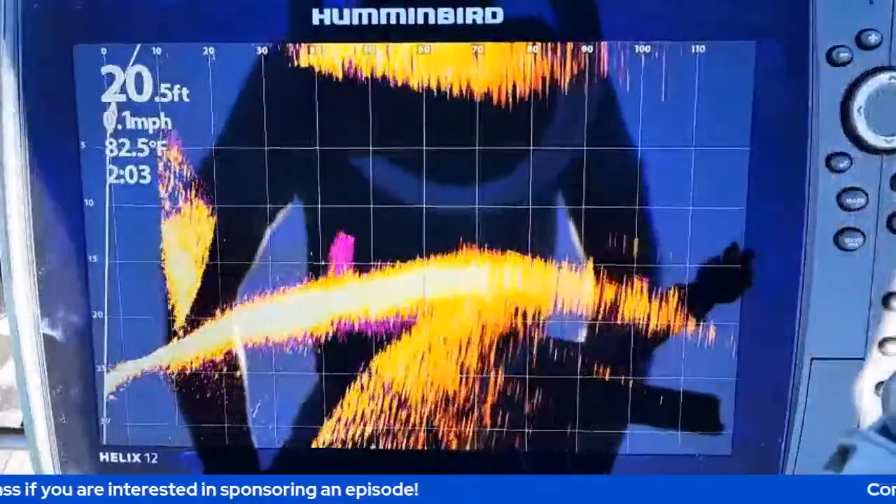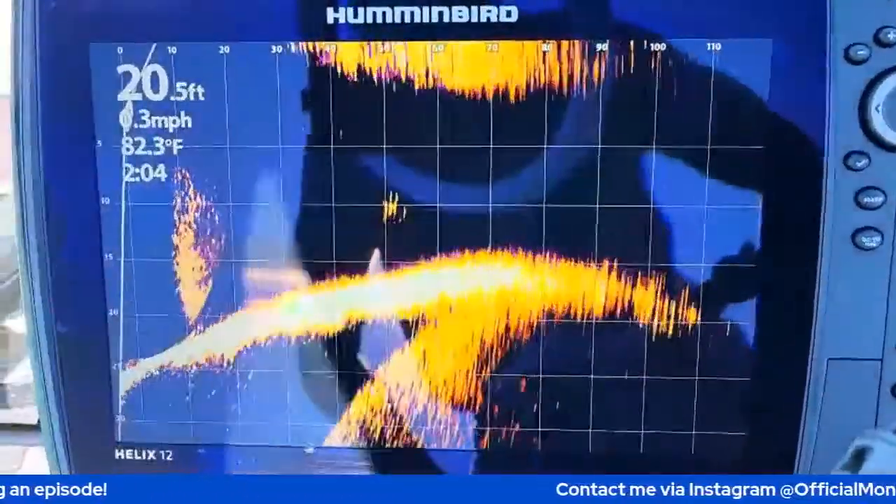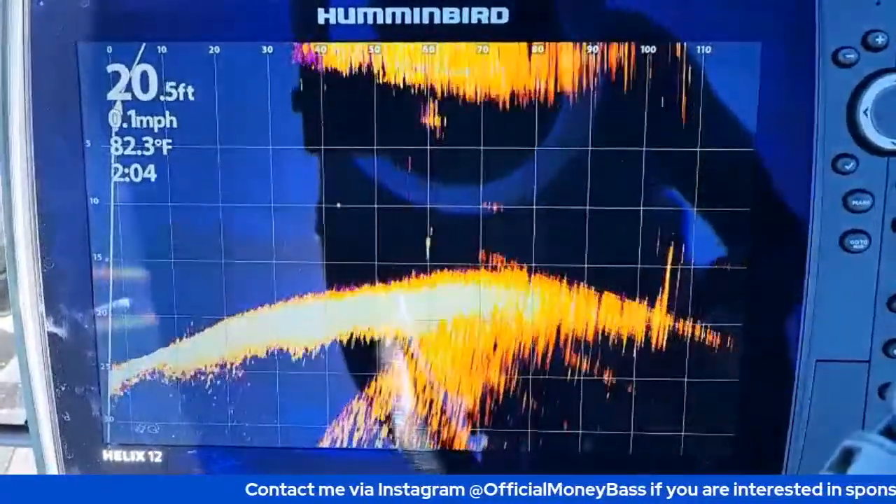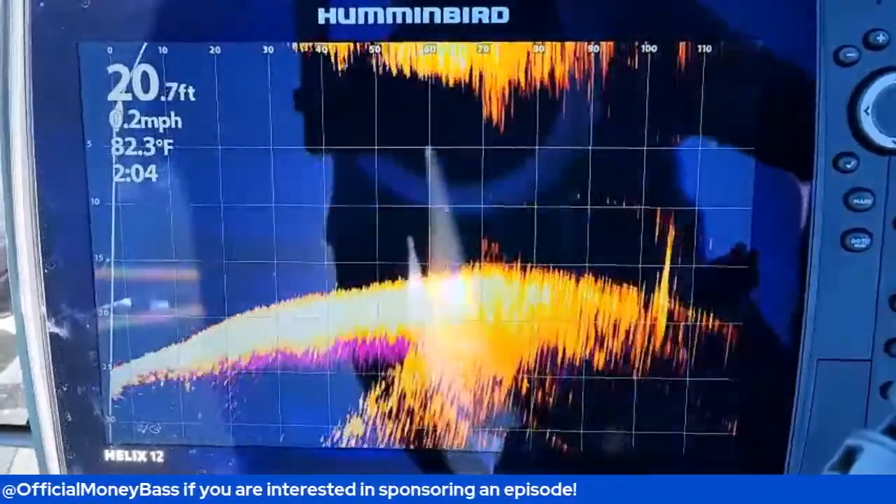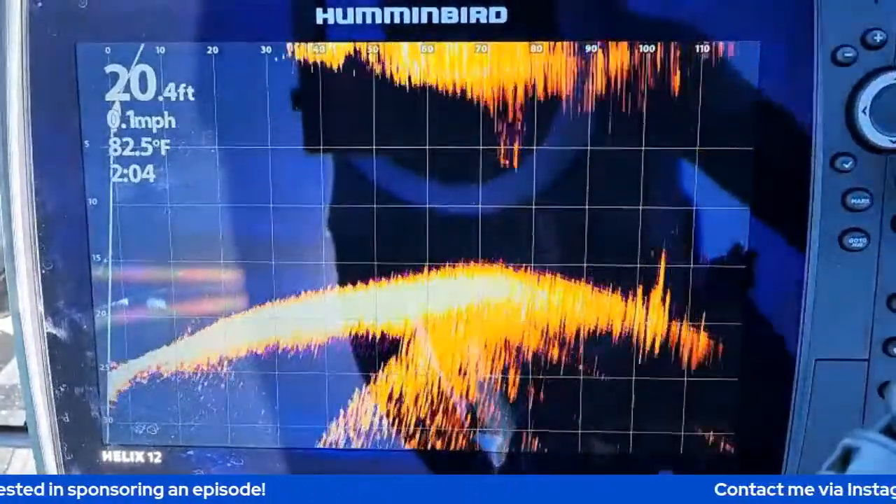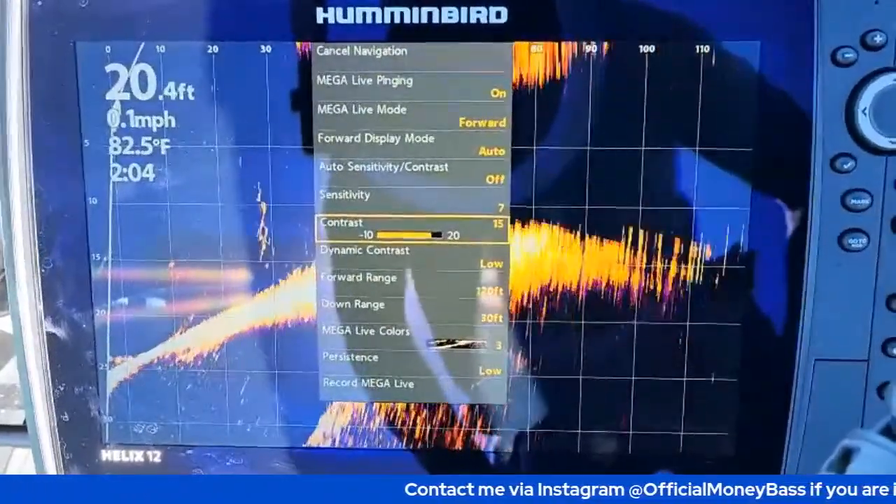All right, guys, we are out here on the lake, just trying to make sure I don't have any glare into this, but we are getting straight into this video, guys. So the thing is, can the Mega Live system track past 100 feet? Can you see cover? Can you see structure? Can you see fish past 100 feet? Let me show you the settings that I currently have first, because I know that is one of the number one things that people ask about.